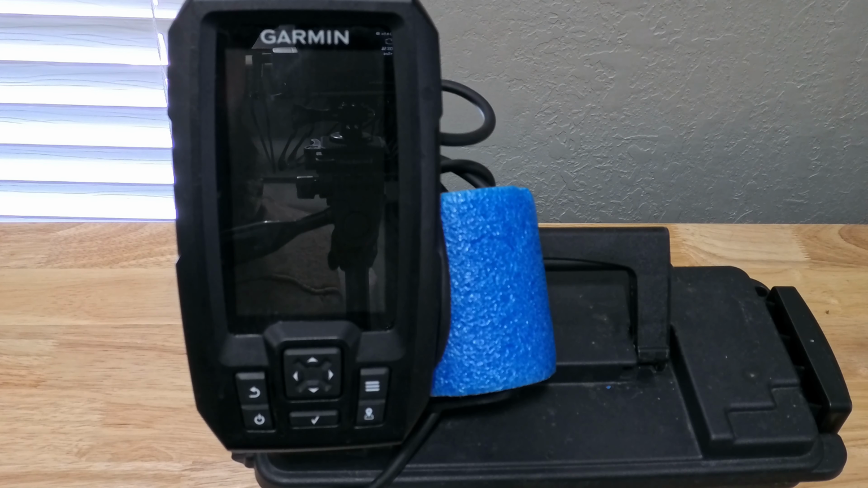The reason I went with this unit specifically, there are multiple different models of this same exact unit here. But the Garmin Striker 4 was, at the time, in the general area of what I wanted to spend, and it gave me the most bang for my buck. I like that it's a pretty small little thing.